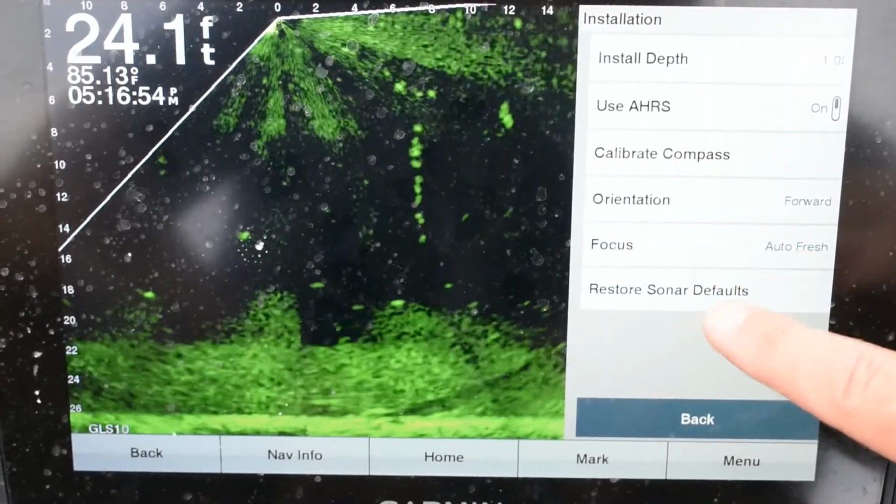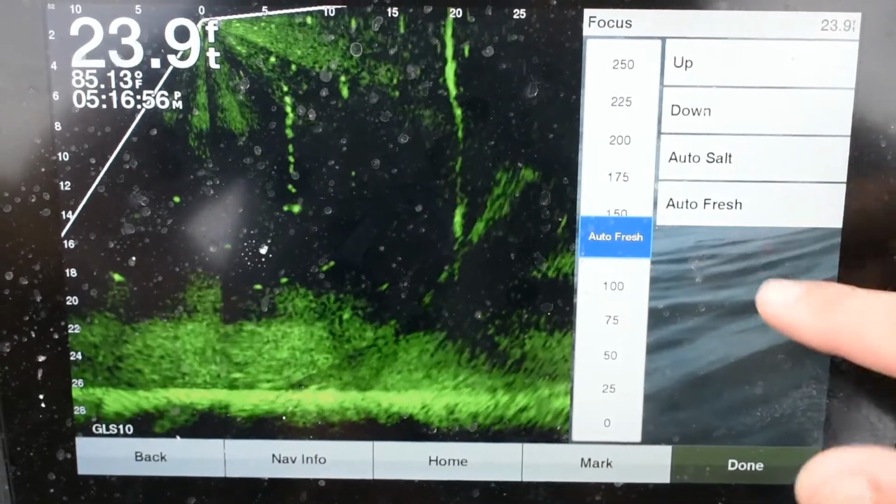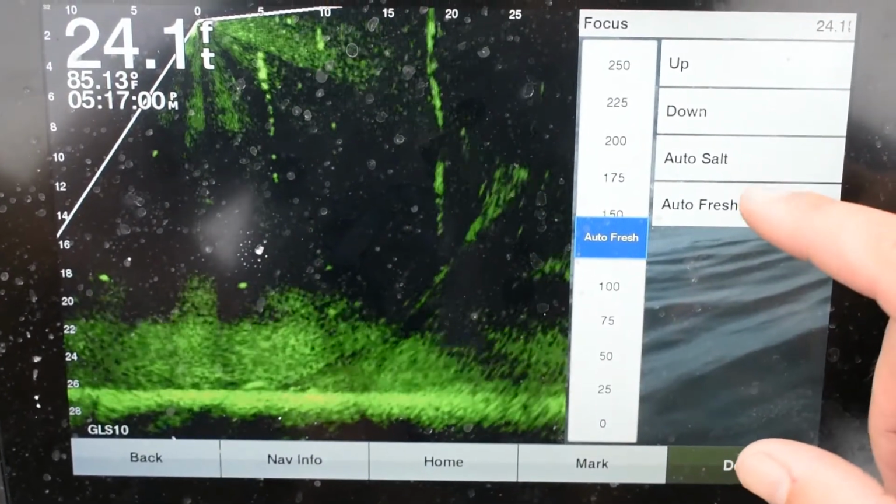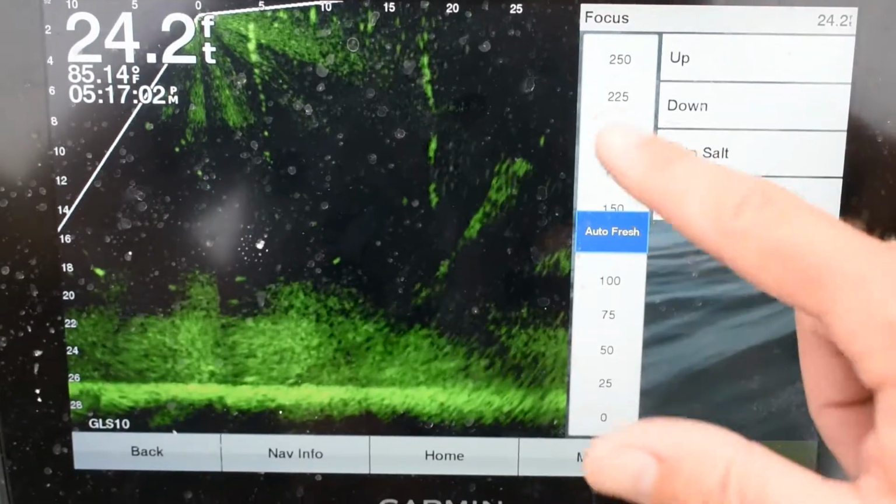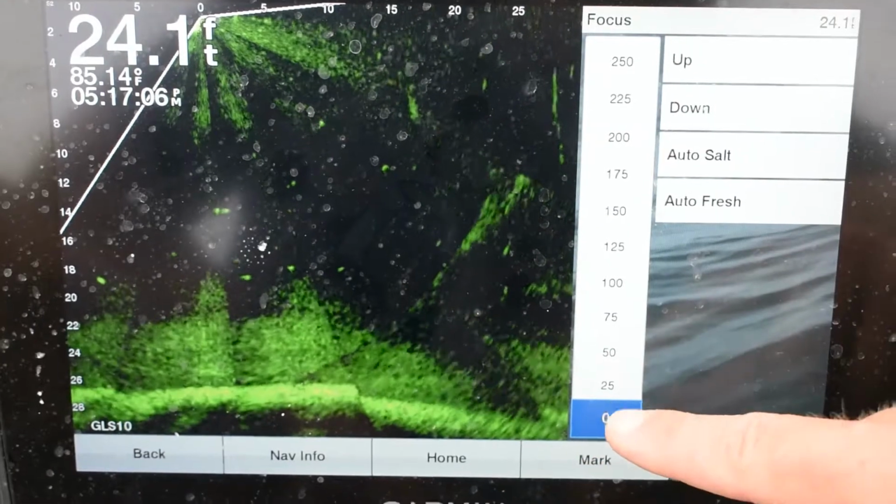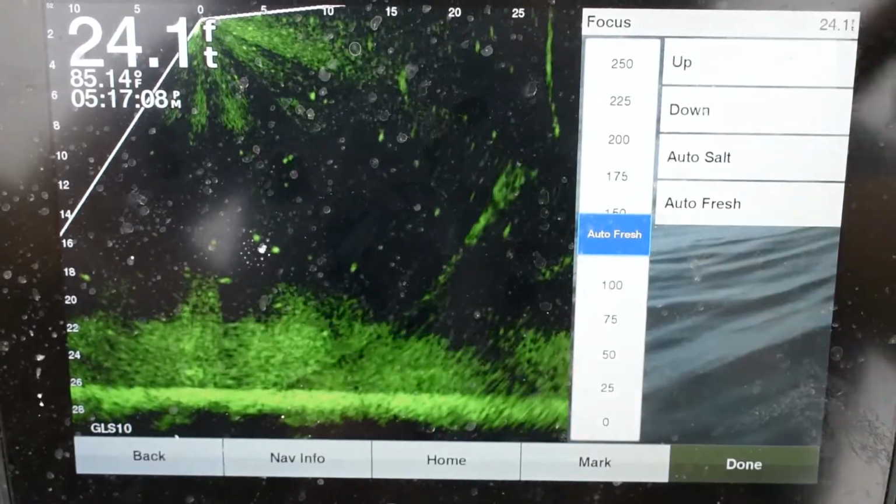Okay. Focus, auto fresh, because I'm in fresh water, so auto fresh. I guess if you're in salt water, you can go to auto salt. You can go up, down, kind of change some of this stuff, see what it does, but I don't really know. Just go auto fresh, it stays right in the middle.